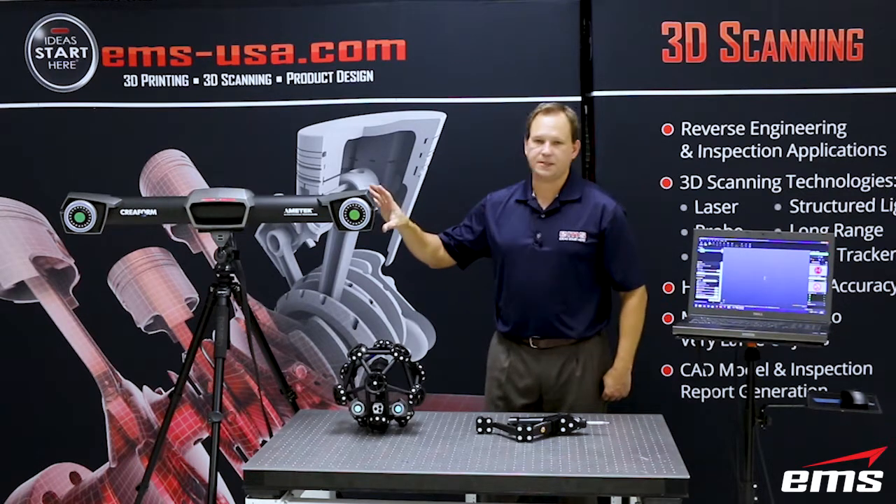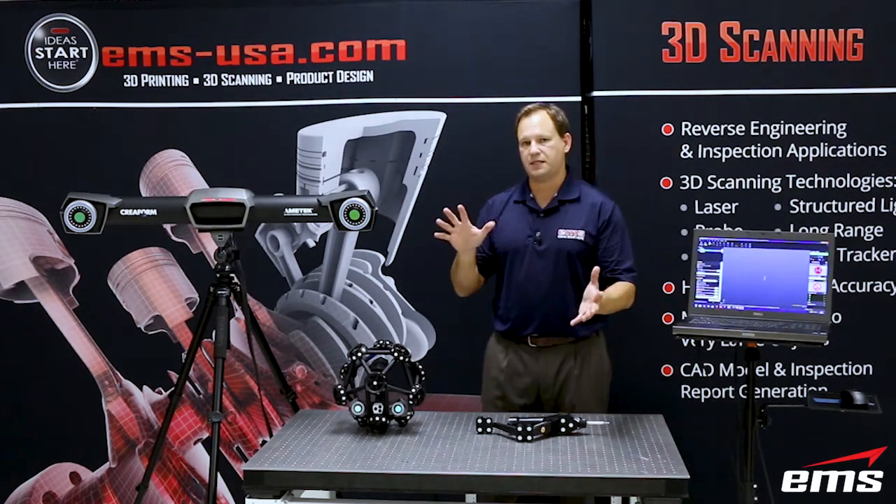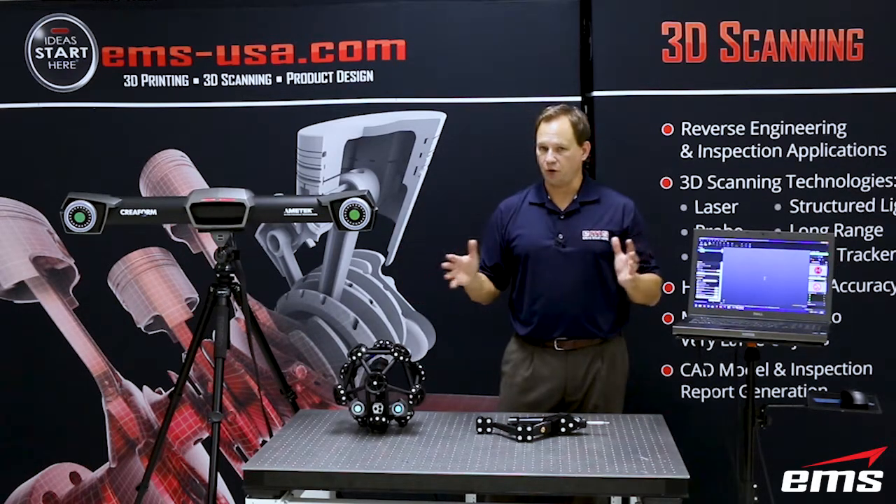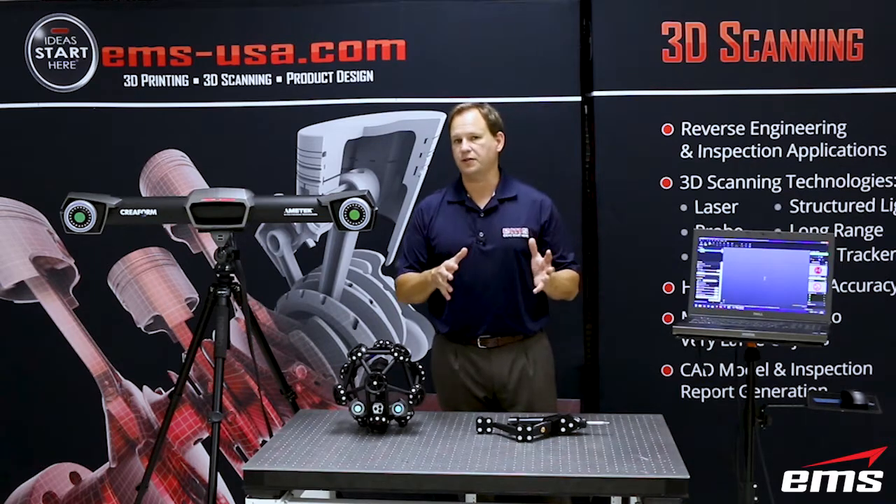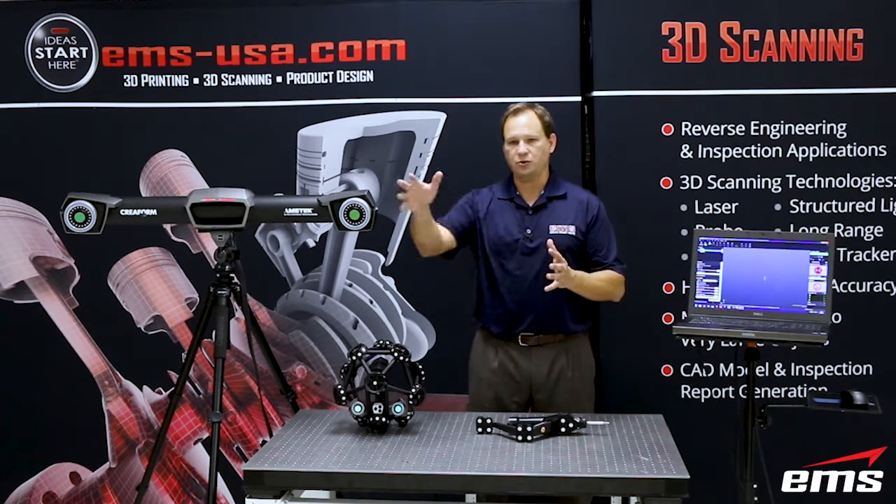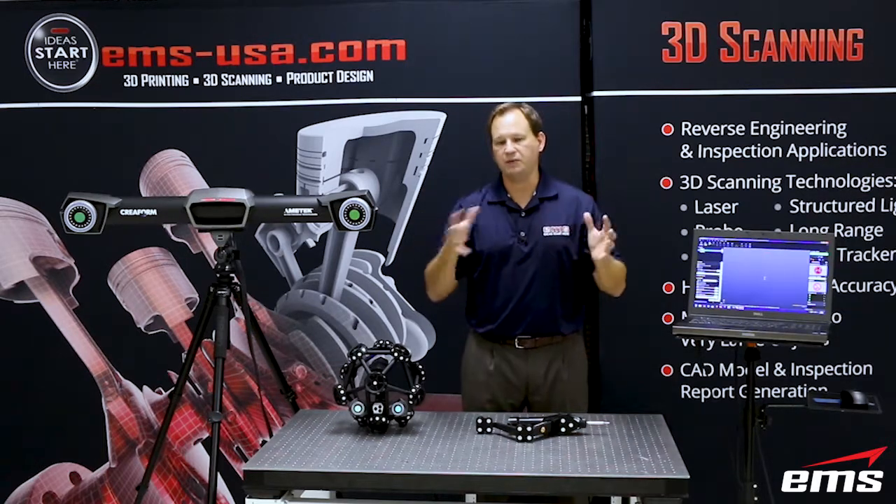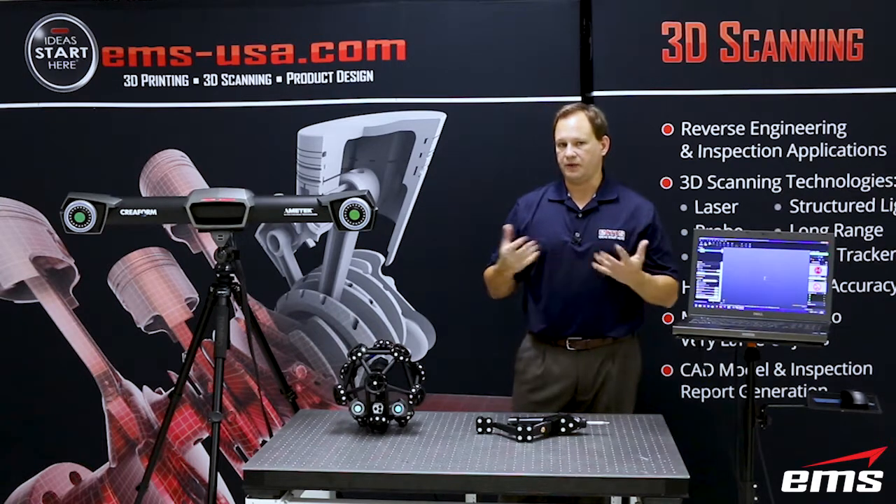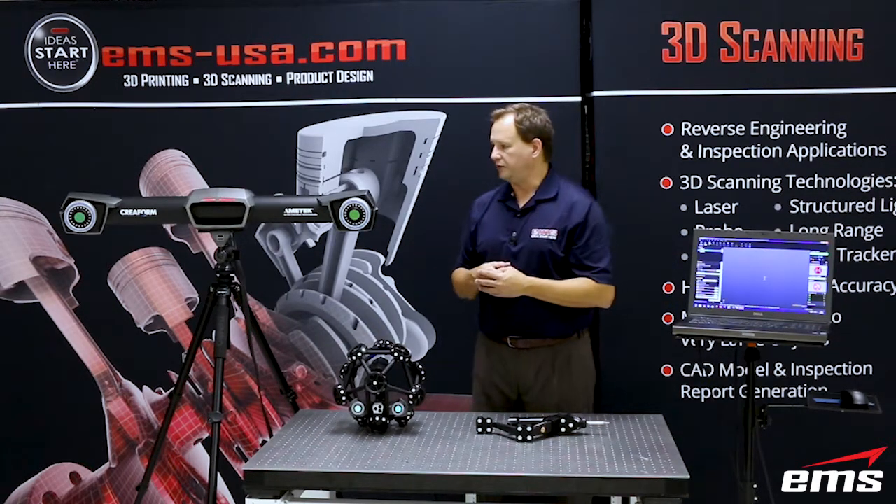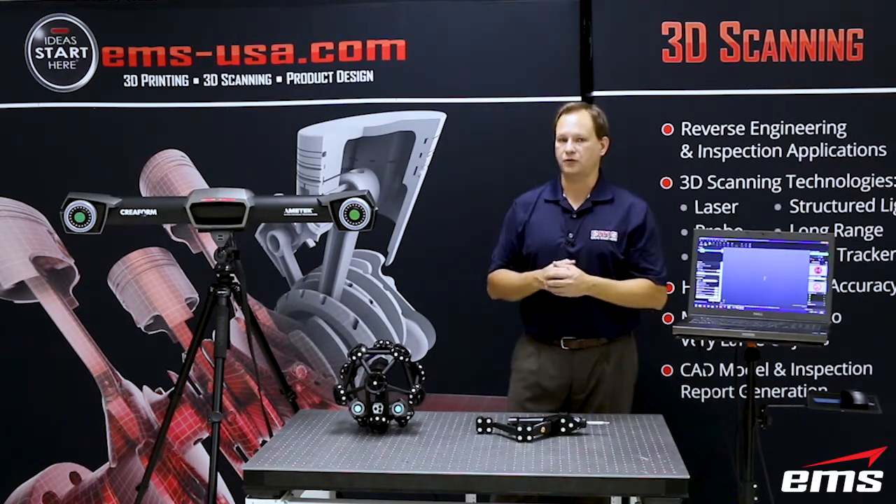So the Elite system, let's talk about accuracy. The Elite system that we're showing here, in that 16 meter volume, you have what's called a volumetric accuracy of just under 80 microns. Now, what is a volumetric accuracy? That is, if you took measurements anywhere within that volume in 3D space, everything within that volume would be within under 80 microns. It's 78 microns is what it's been verified to. So that's a very, very good accuracy in a very large volume.